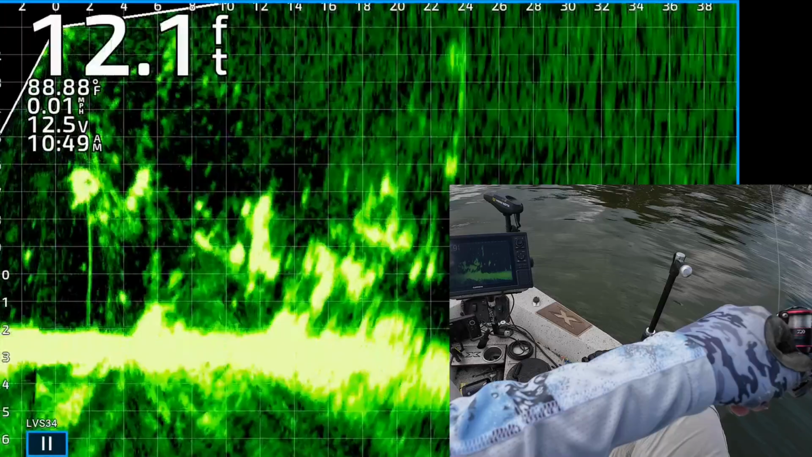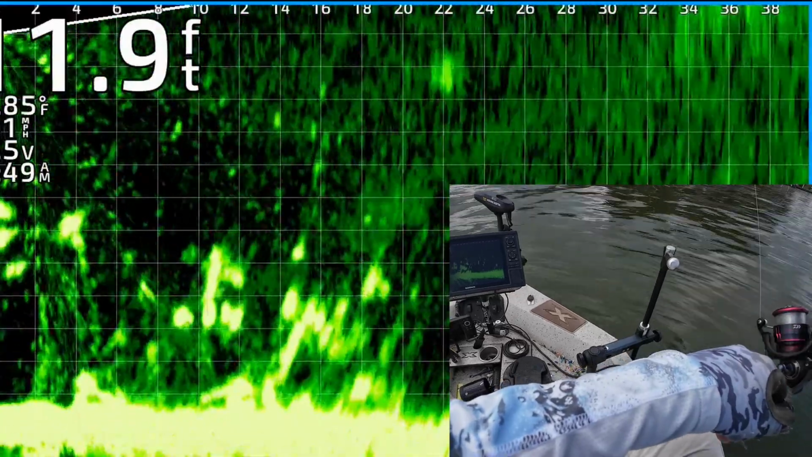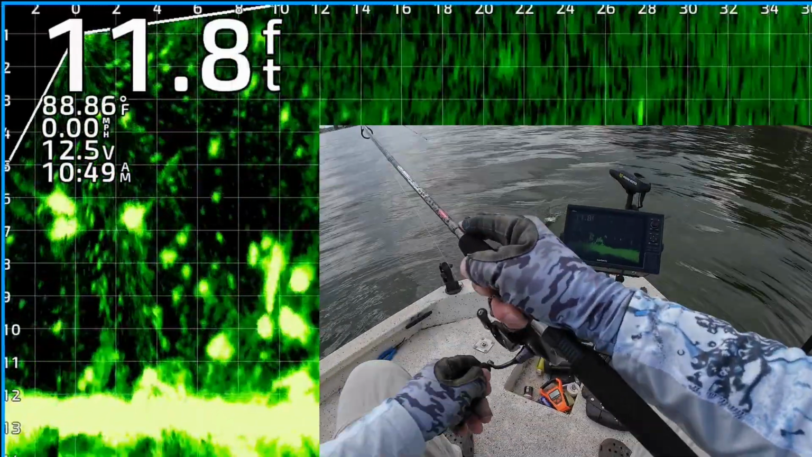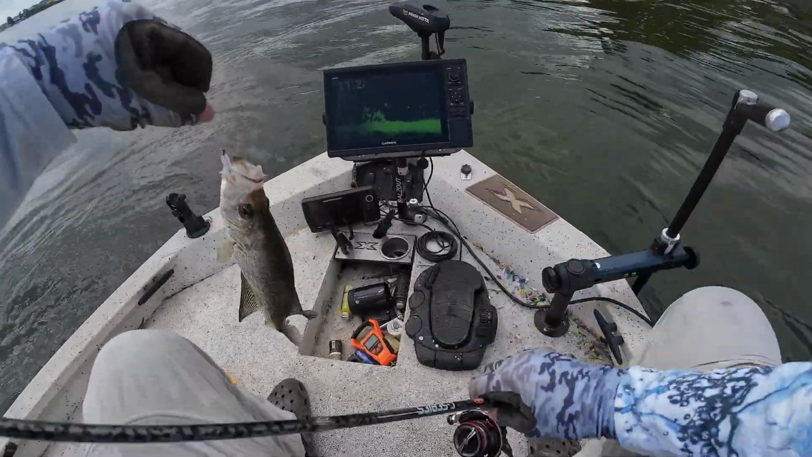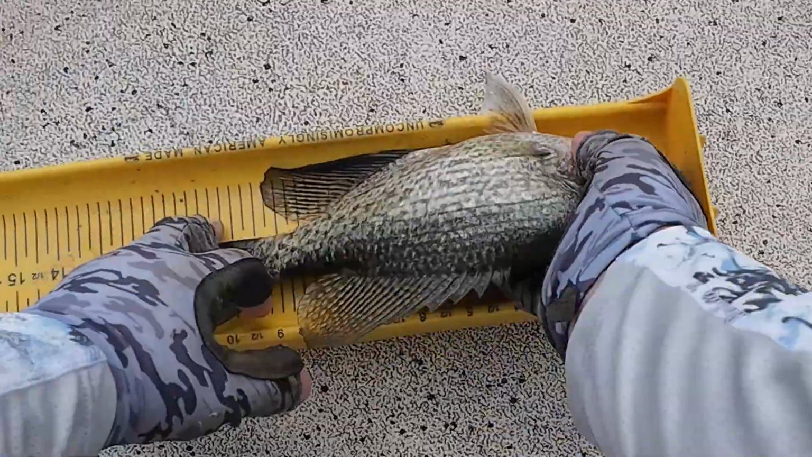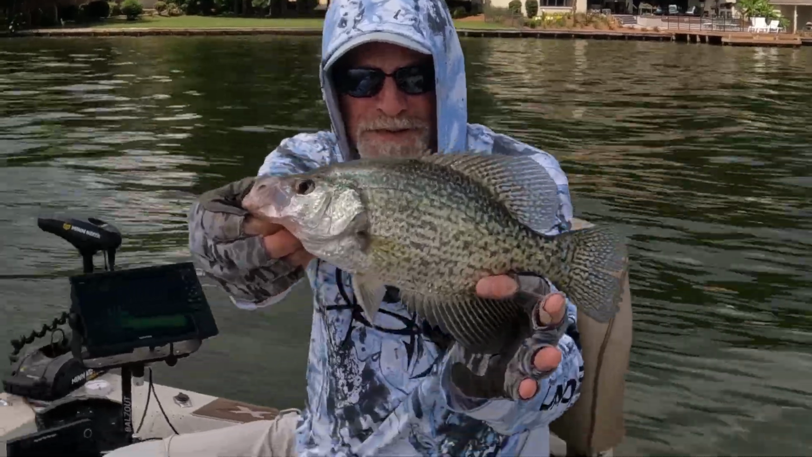All right, there's my jig and weight. I'm gonna bring it through them. Man, there is nothing like feeling that thump. And one of them's about to get it right there. Got that one. He could not resist. Get up here, dude. Easy, man. Easy. Rip your mouth up. 12-inch black crappie. Nice one. 12-incher.